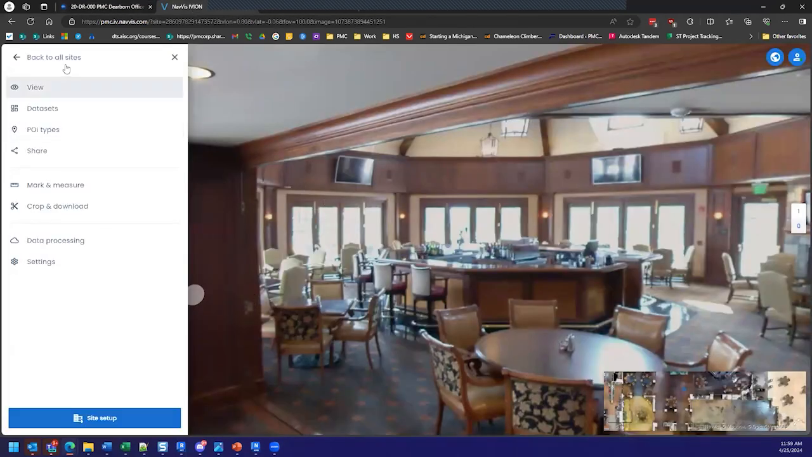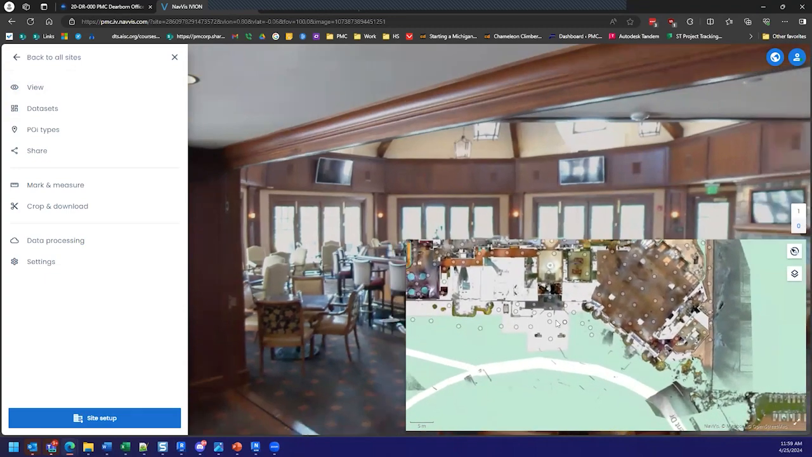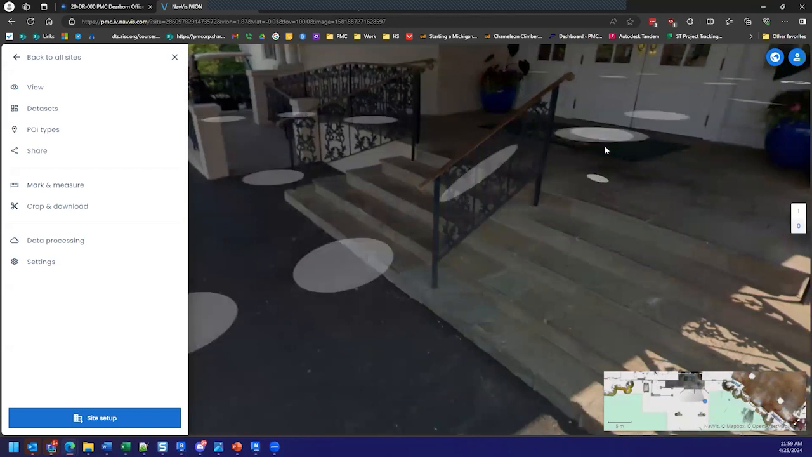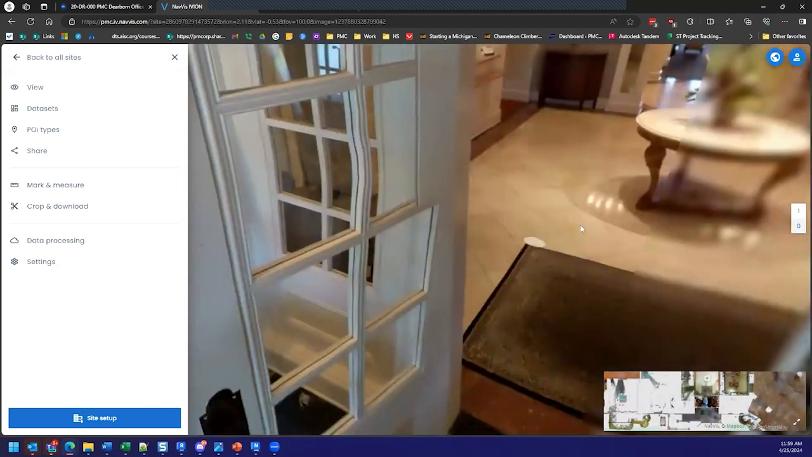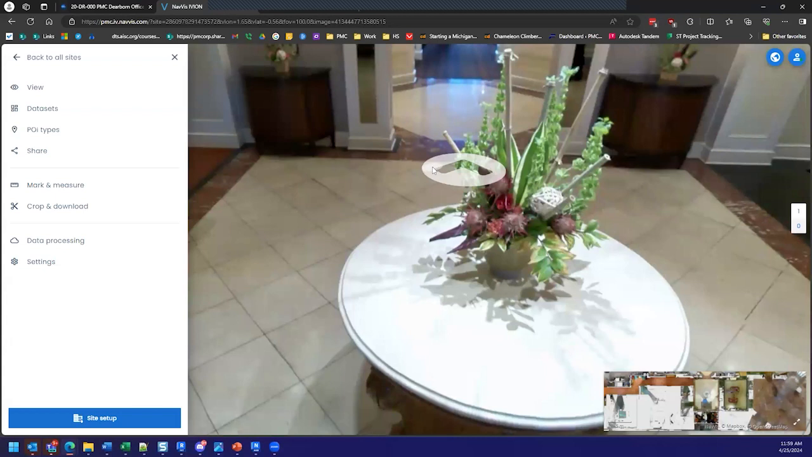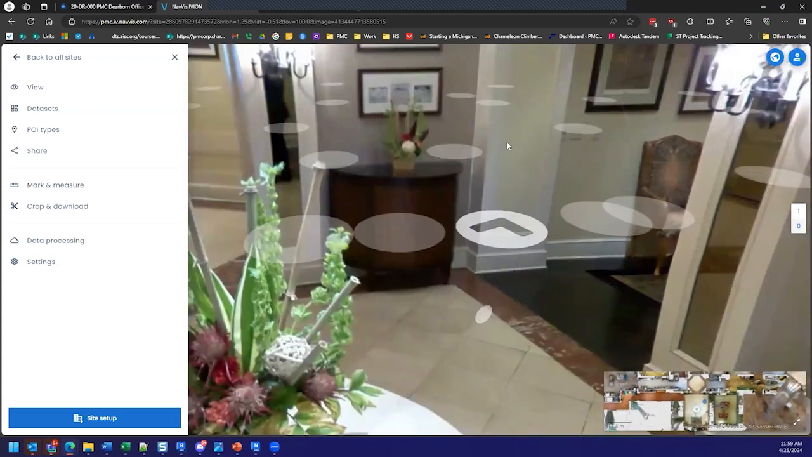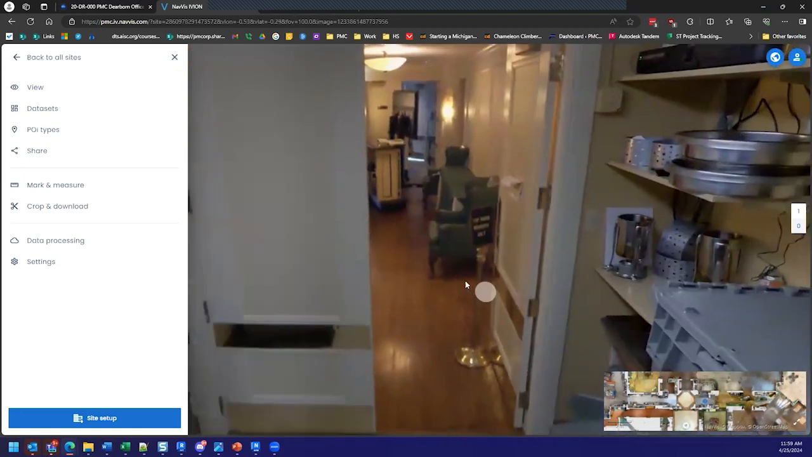Jump over into Ivion really quick. Again, we have the map where we can move between things. In this case, these circles don't represent scan locations, because a scan is happening all the time in real time. These are representing locations where the operator pushed a button to capture a panoramic image.